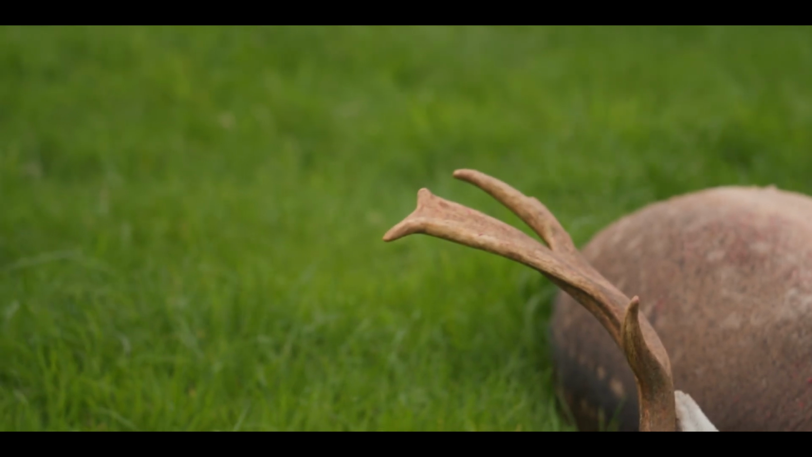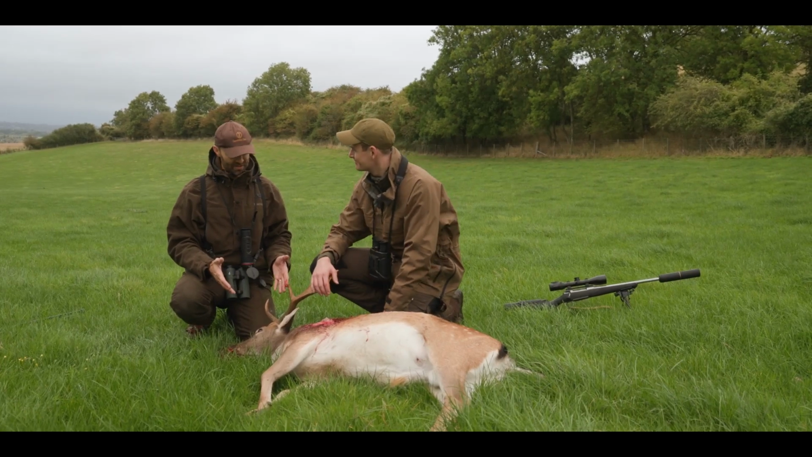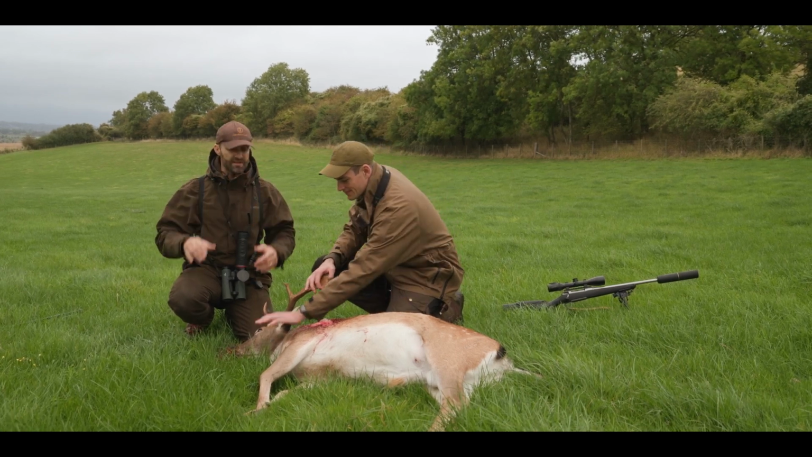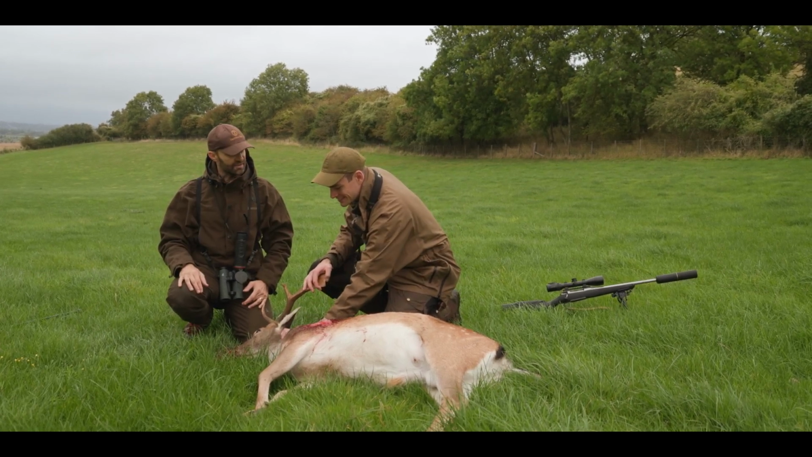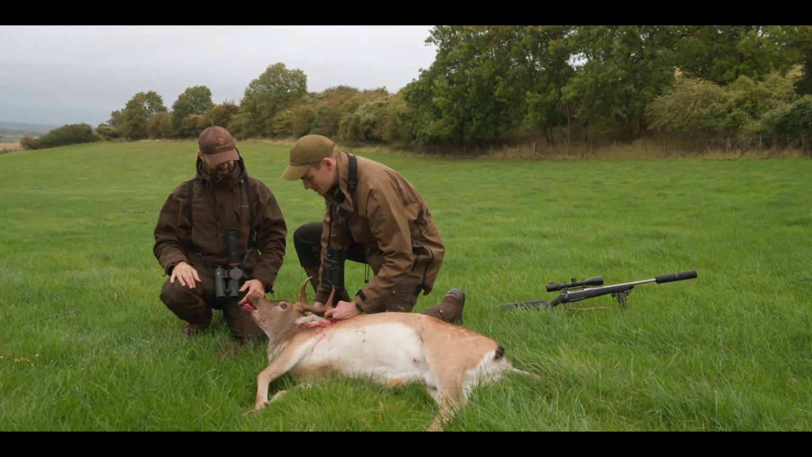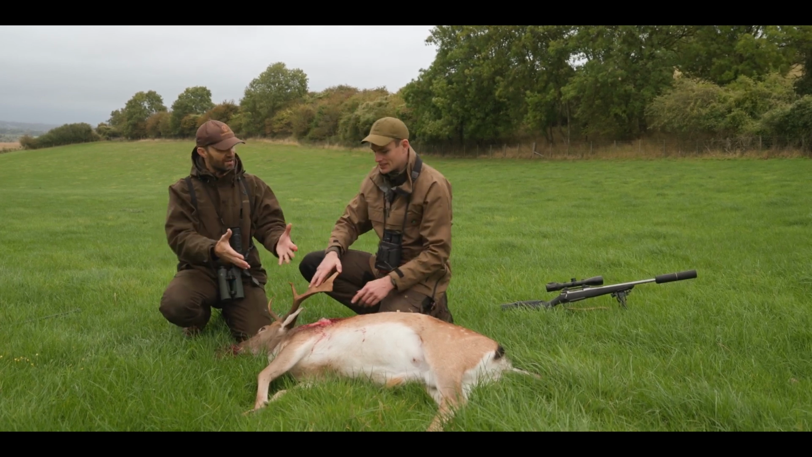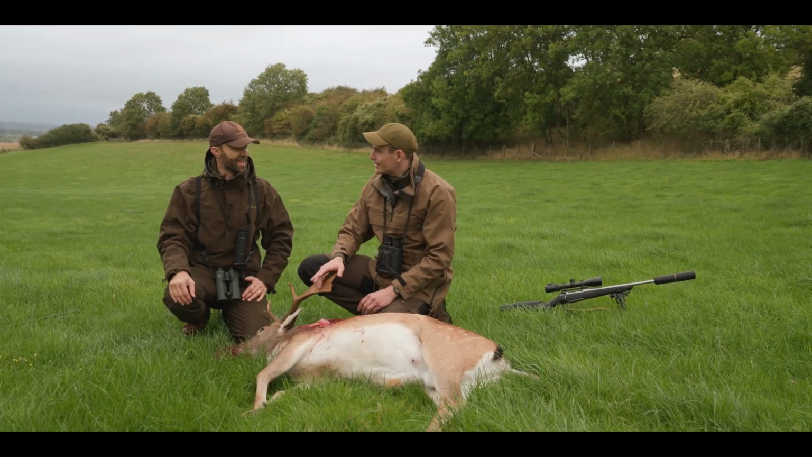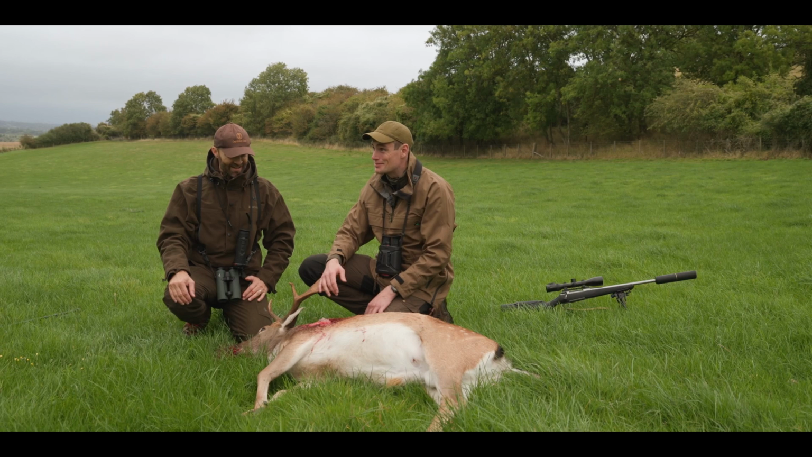But the other thing I noticed instantly as I came up to this fallow, I don't know about you, is because they're coming into the rut, the thickness of the neck is incredible, isn't it? Yeah, it's fantastic. He's a lovely animal. Quite happy. I don't know what he's going to weigh, larder weight, I'm going to guess. Yeah, I'm looking forward to extraction. Especially up these hills.